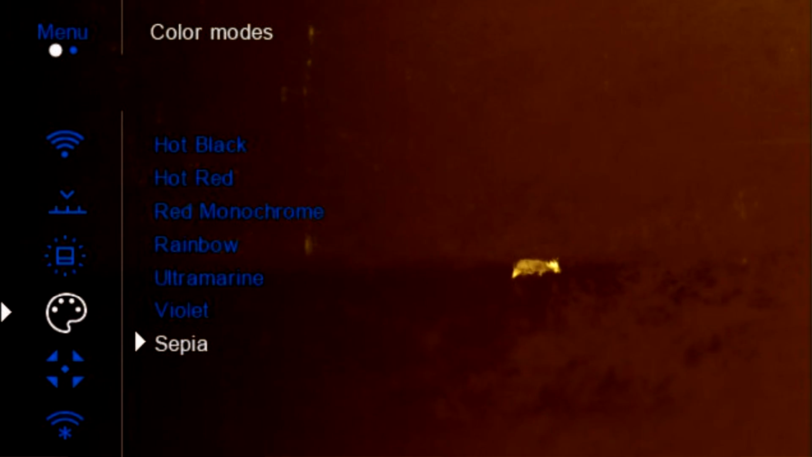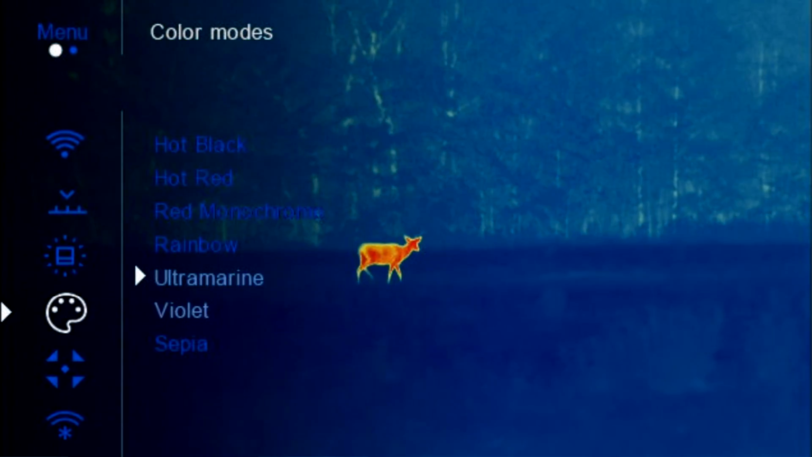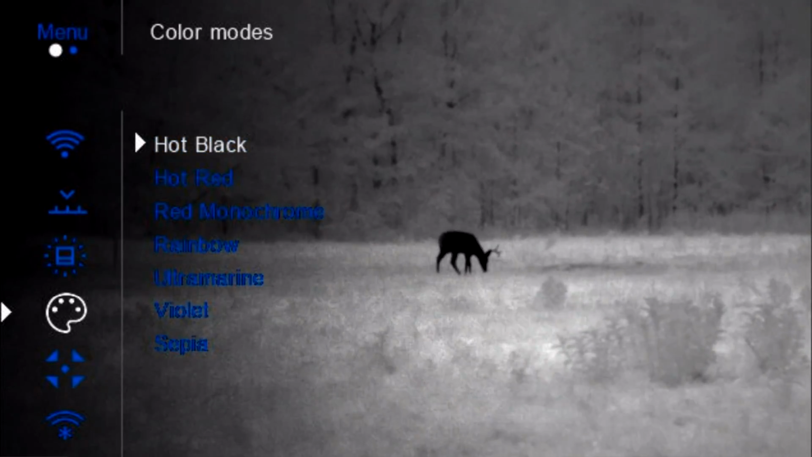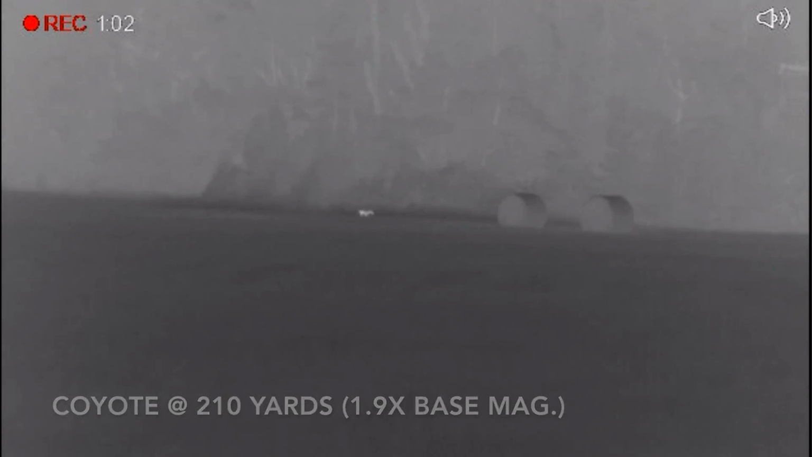If you're familiar with the Trail Pulsar Trail scopes, it's the same battery. They're interchangeable, and that's one of the advantages of having something like this. As far as runtime on the batteries, depending on very cold weather or very warm weather, at the high end of the scale you're going to get about 8 hours of runtime. If it's really, really cold outside, you might get a little bit less than that, but on average, about 8 hours or so.